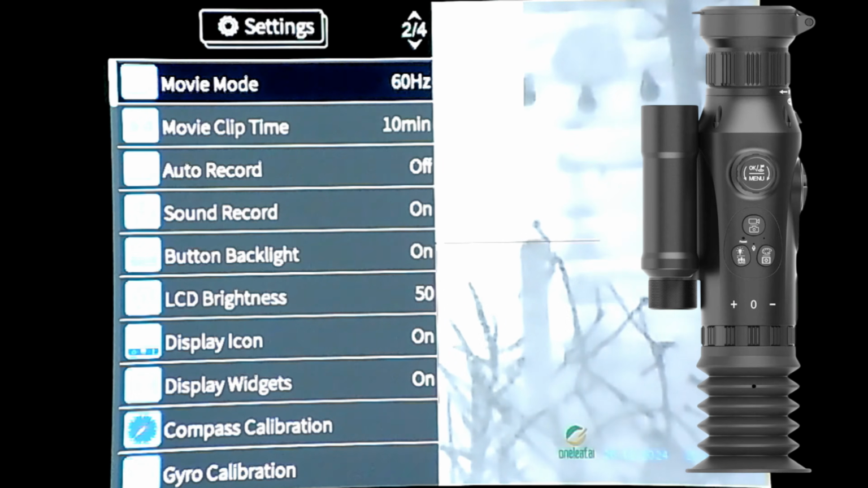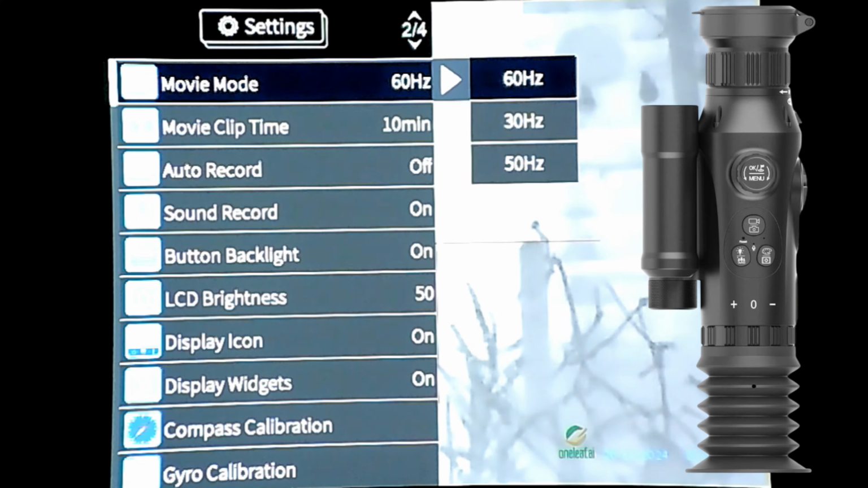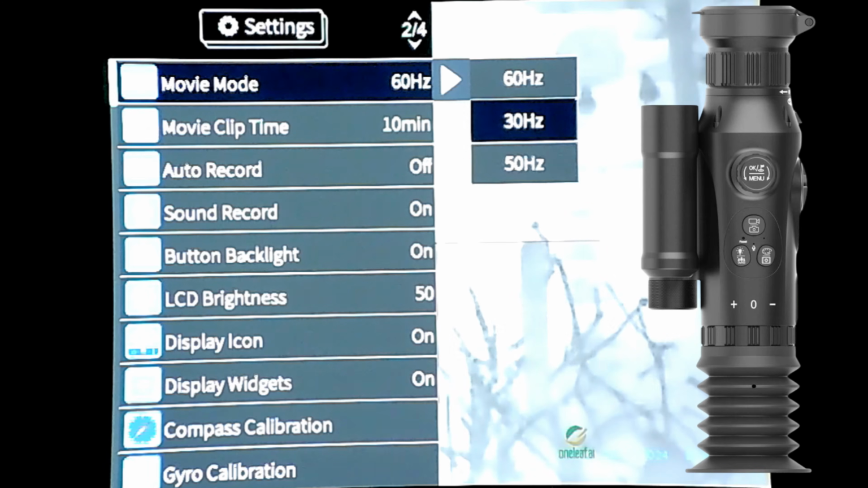So we're on the next page now. You've got movie mode. Press on that. So you've got 60 Hz, 30 Hz and 50 Hz. So let's set it 60 on this, and I have had refresh rates using this apexel camera before, so they must be in tandem, so the refresh rate on the apexel must be the same as on the scope, because there's no interference, which you sometimes get. So I'll keep it on that. In fact, I'll change it to 30 if it makes a difference.